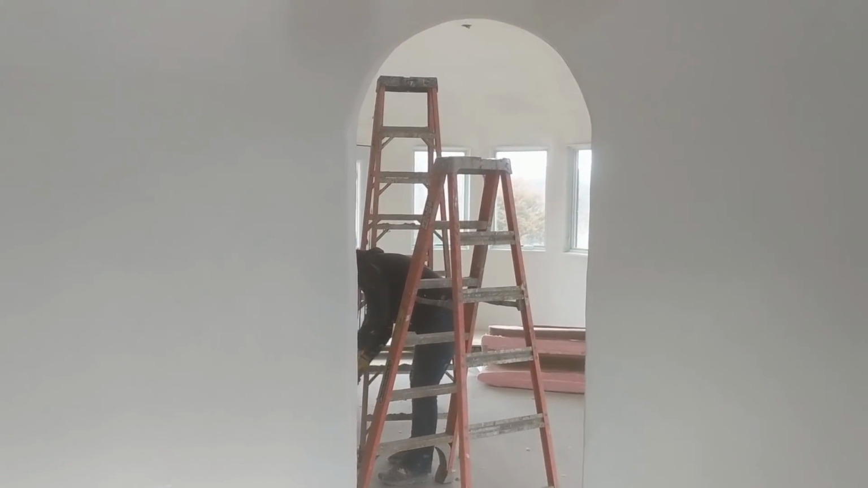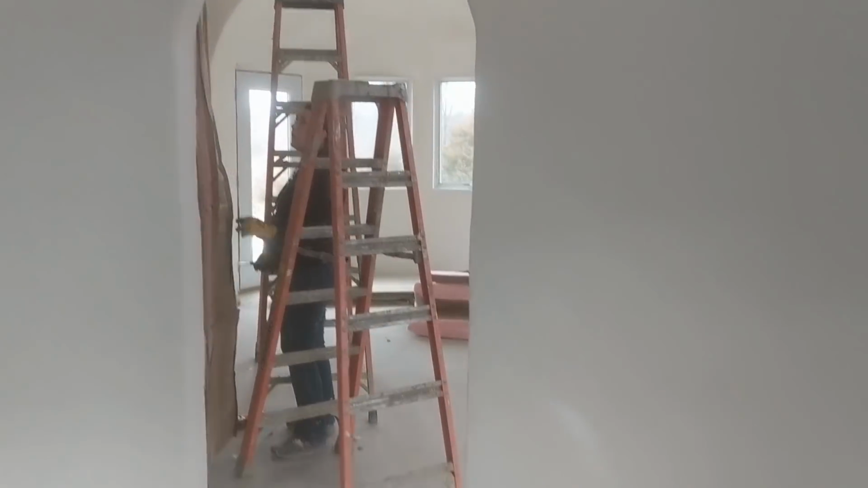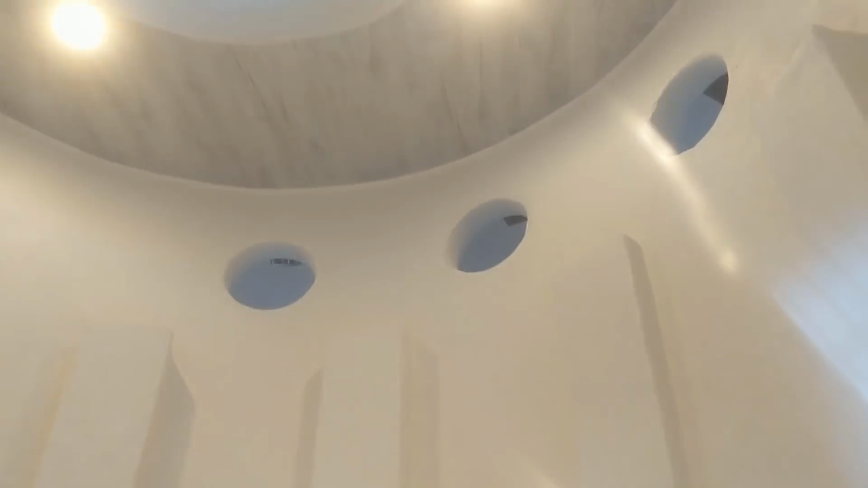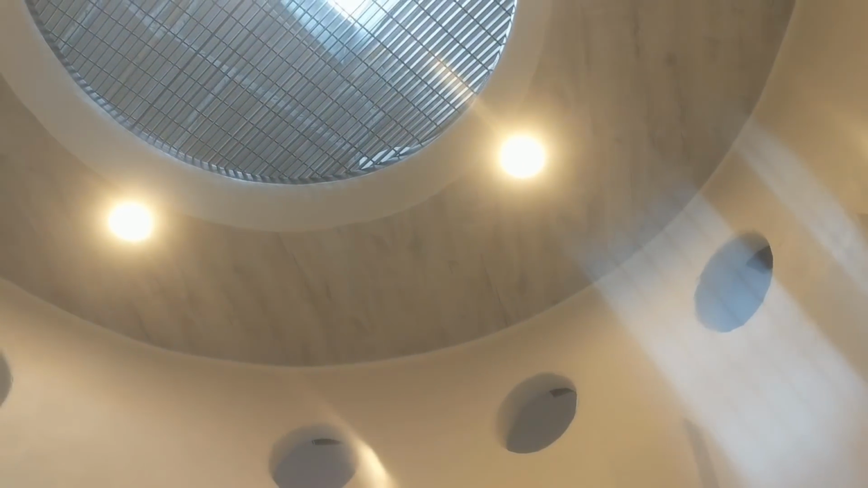Sherry's back to work. I still have no idea where Michael is playing his instrument. He's probably following us around here somewhere. The grate up there goes all the way up to the skylights. We don't really need the lights on in here.